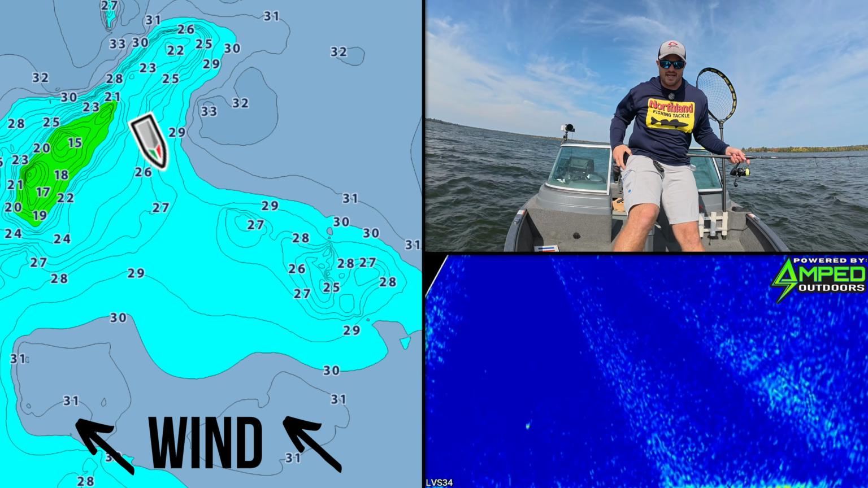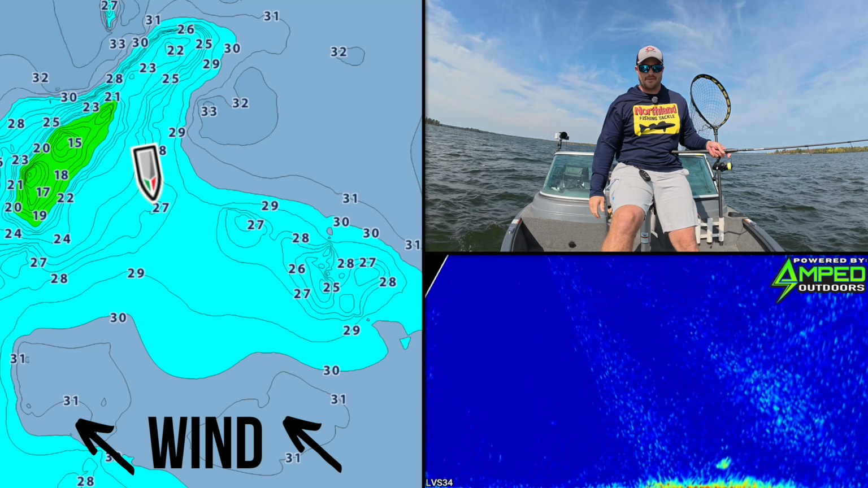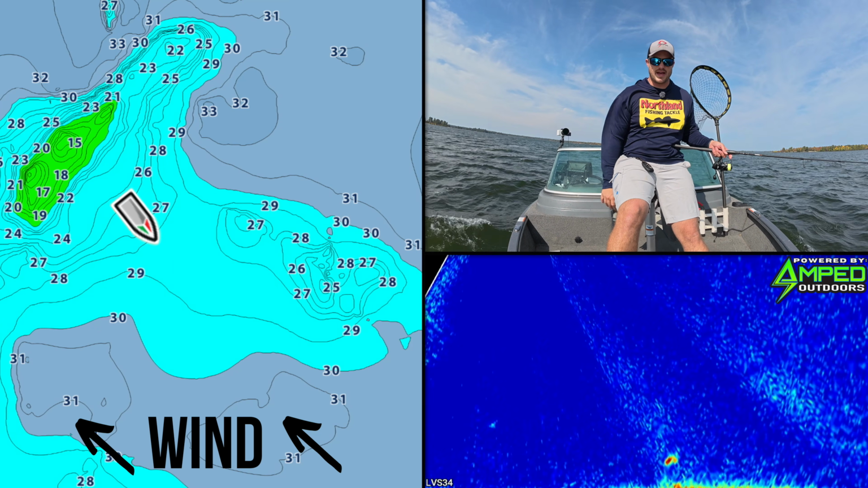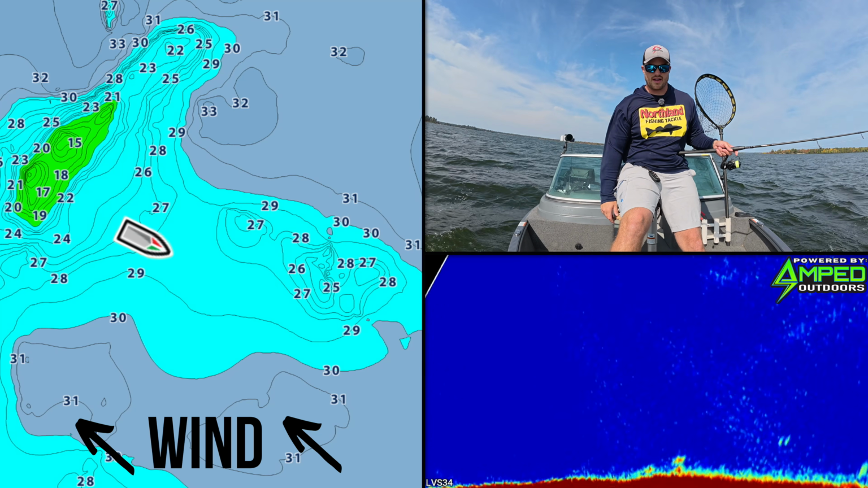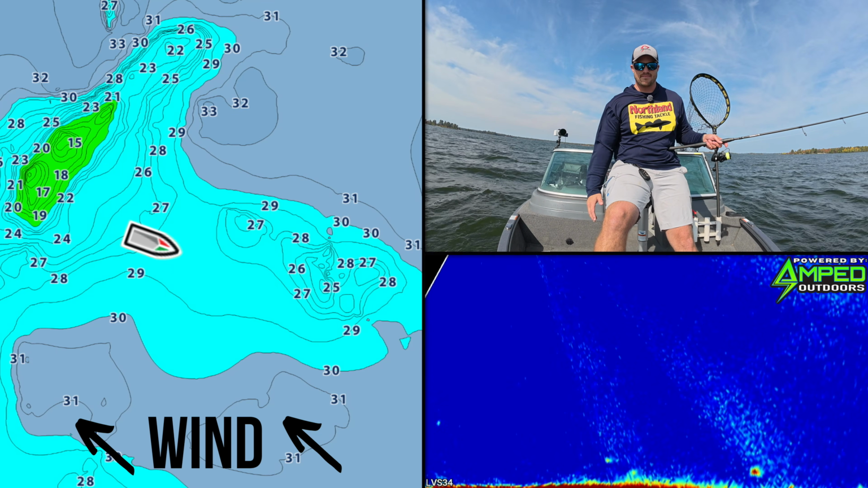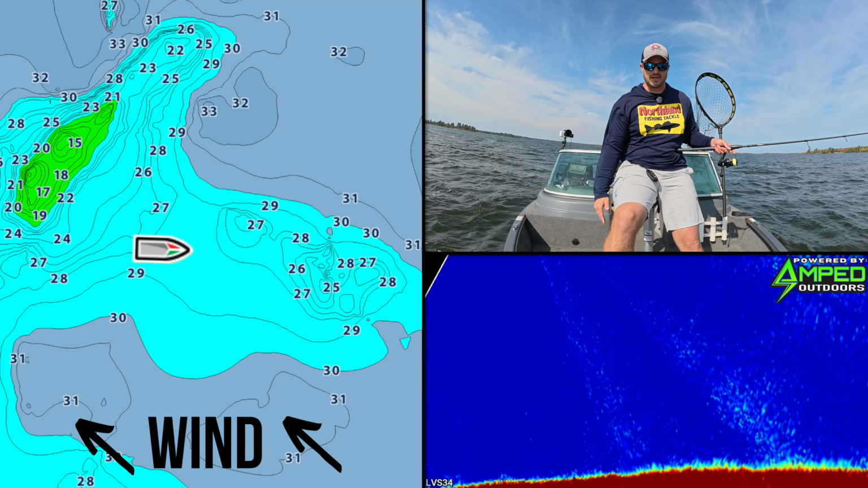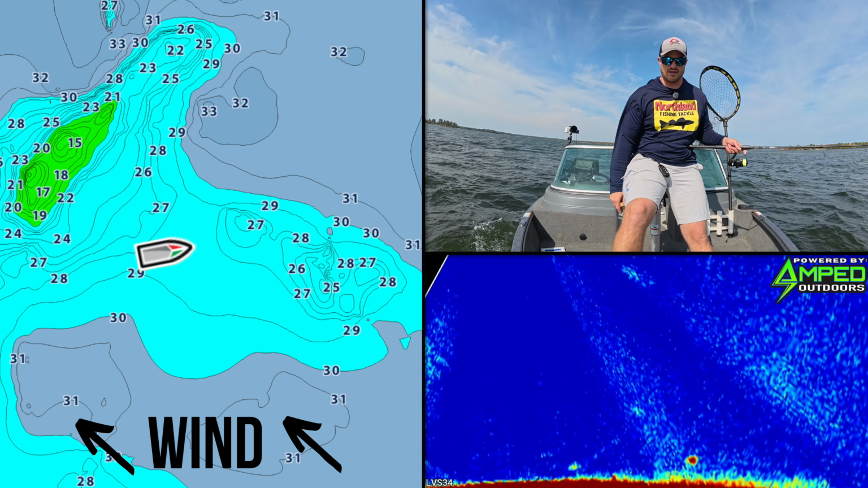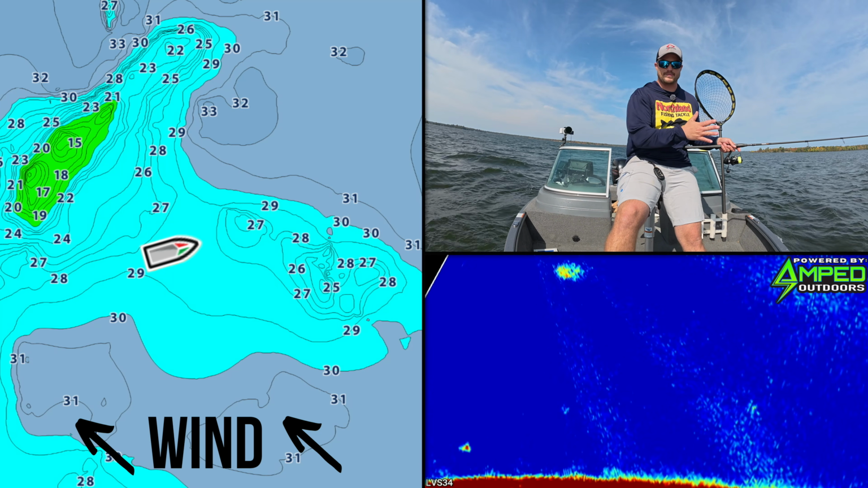All right, so like I was saying, I'm working my way to that other little hump, and this is that flat that's in between. So essentially I'm doing a shallow S, a little bit back and forth, trying to see where I'm seeing some fish. If I see something, like I'm seeing some fish here, I'm typically gonna be looking for something a little bit bigger or maybe something that's higher up in the water column. So I'm gonna keep bypassing some of these, but I'll make a shallow S back and forth.